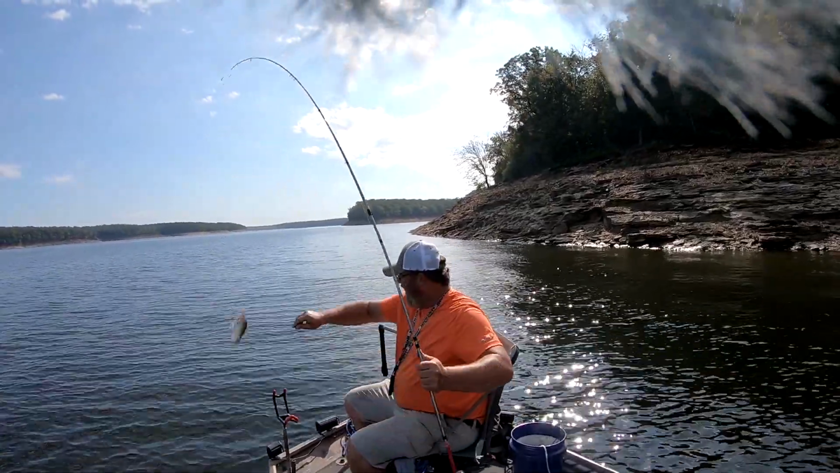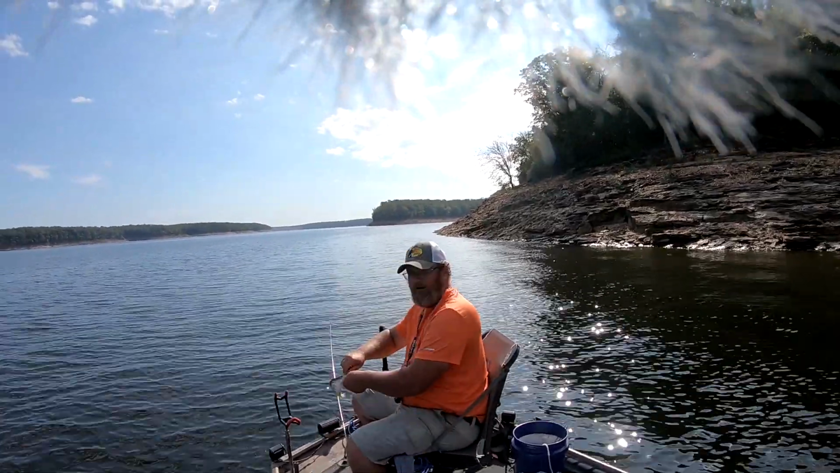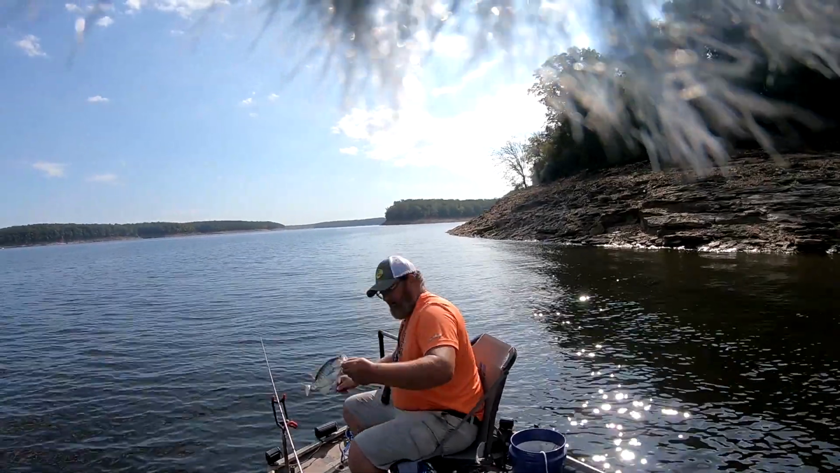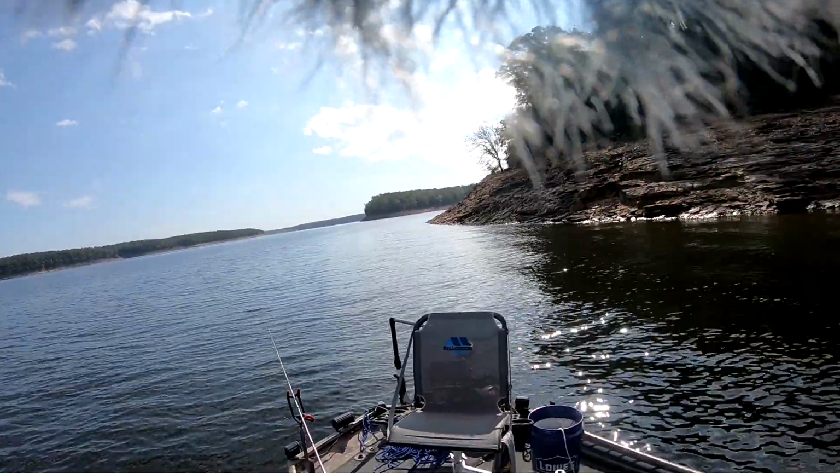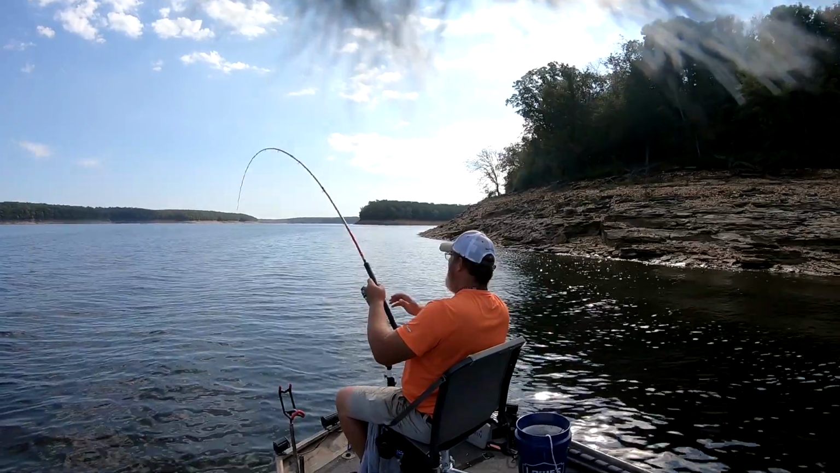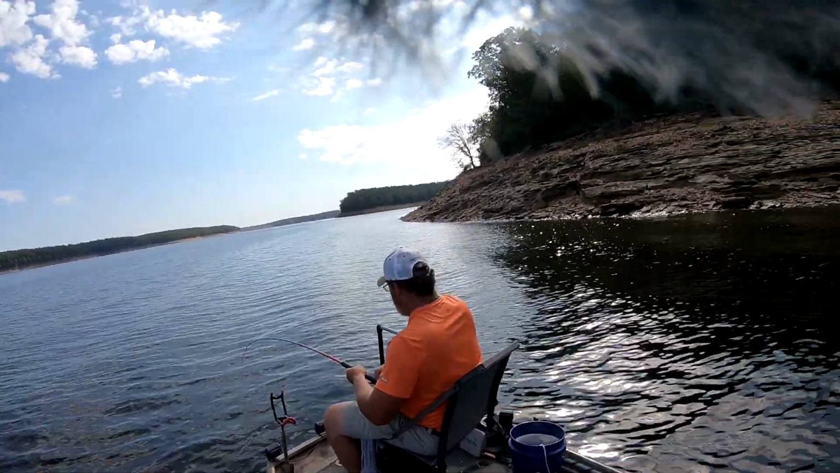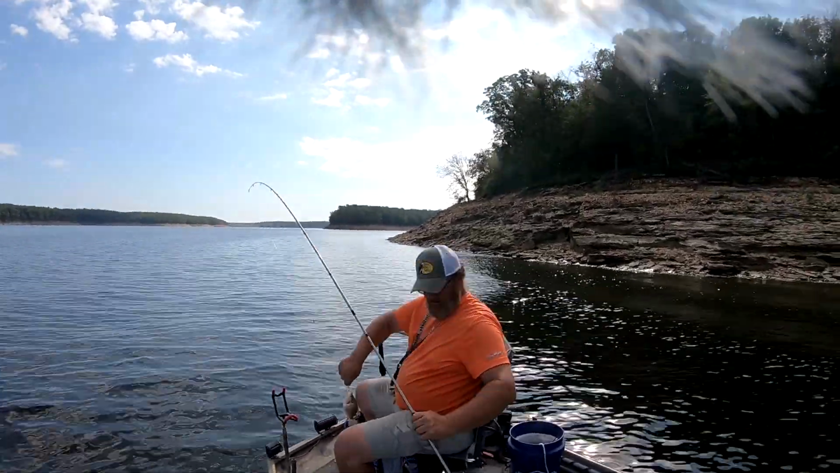Look at that crappie. Mark Twain Lake crappie are not disappointing today. There's another 10.5 inch fish probably. There he is. Good fish. Feels like a real good fish. Oh yeah. Oh yeah, another good one.